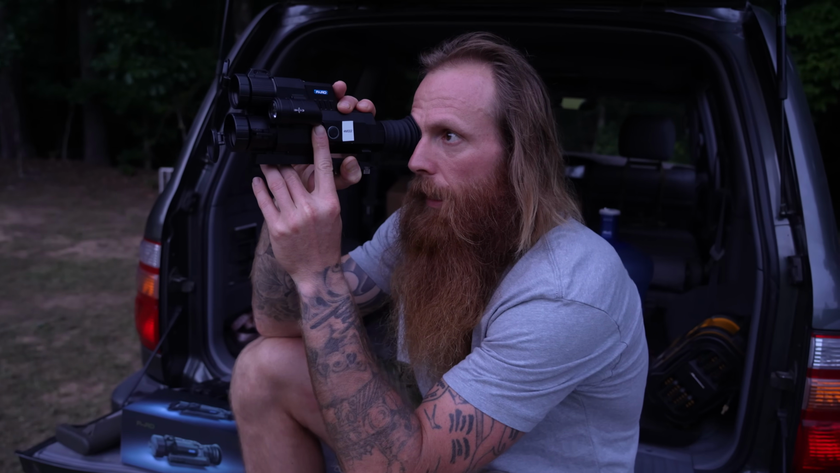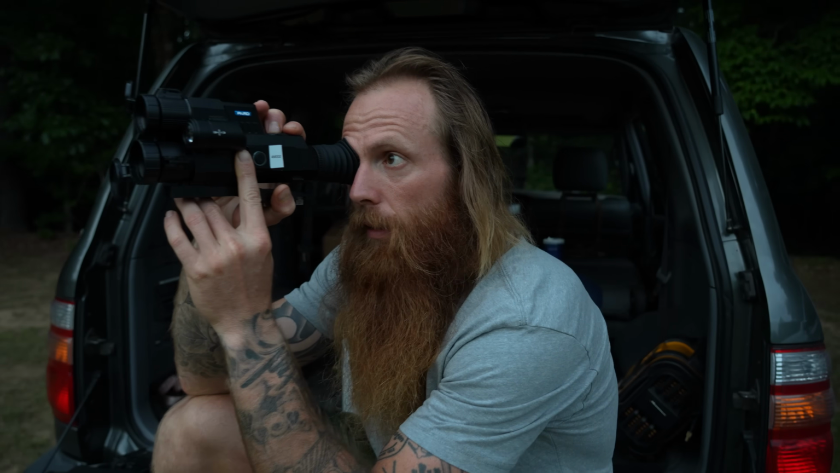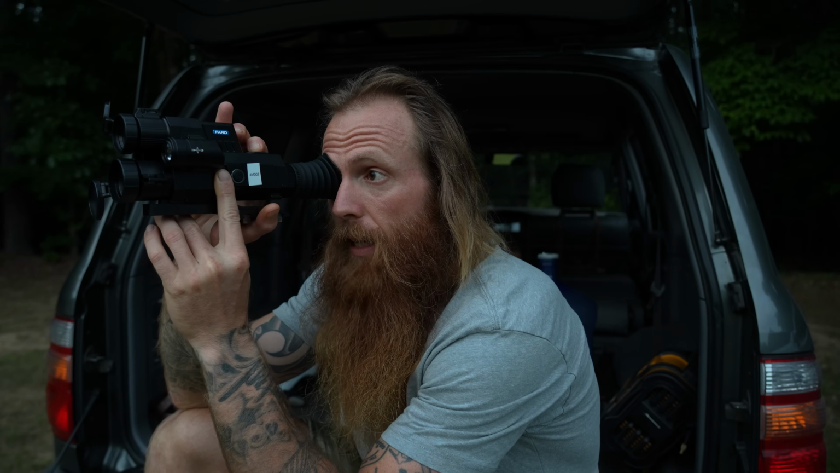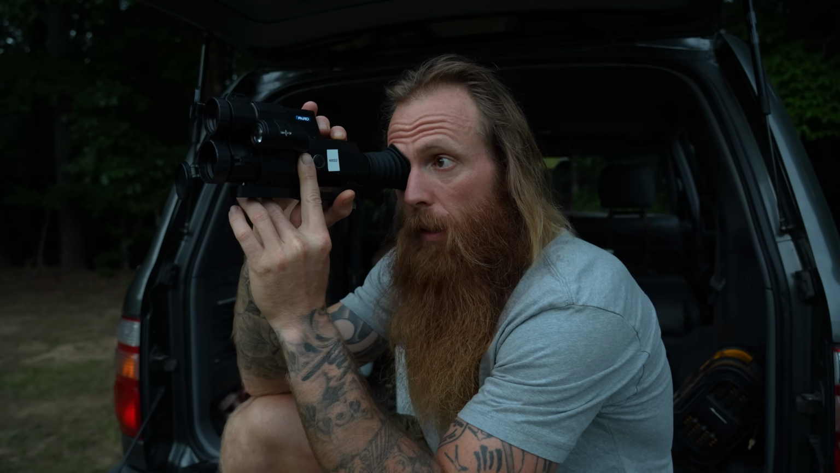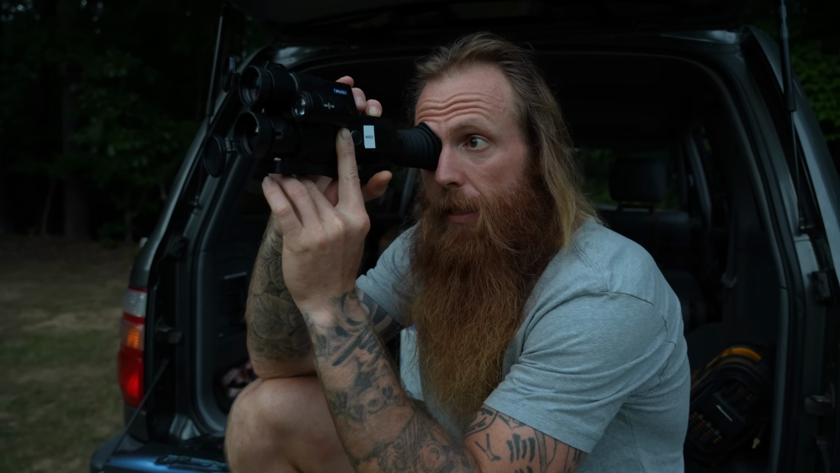I'm talking about this thing right here is a killing machine, son. We might not send that back. No, I mean, no kidding, man. This is a killing machine. You know how many hogs you could kill with this thing? A lot. It's got picture-in-picture too. So I can switch from having that thermal in my main reticle, I can switch it over to having that daytime or that nighttime scope.